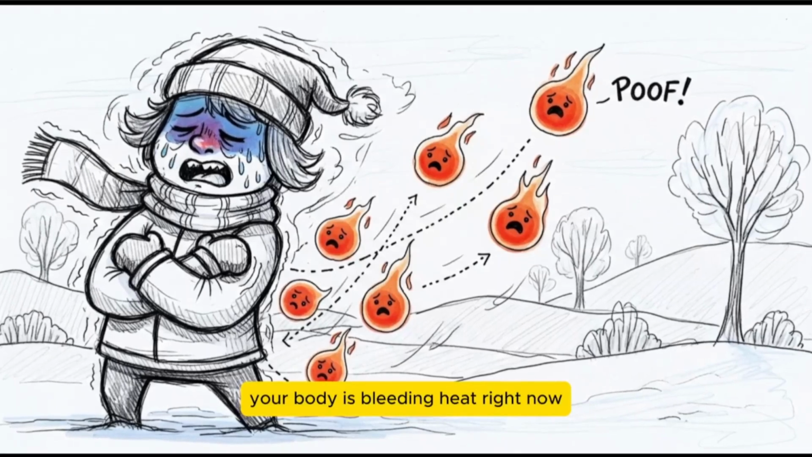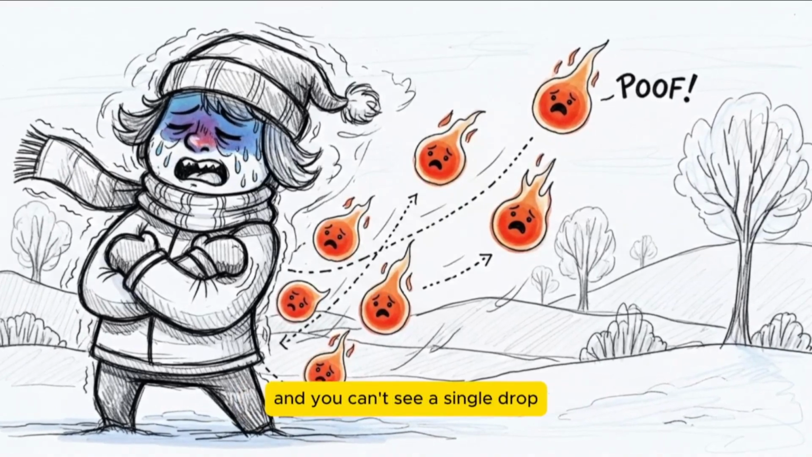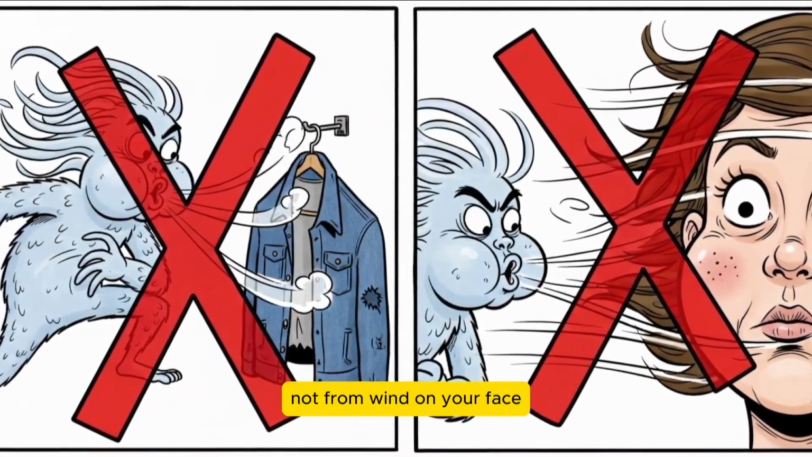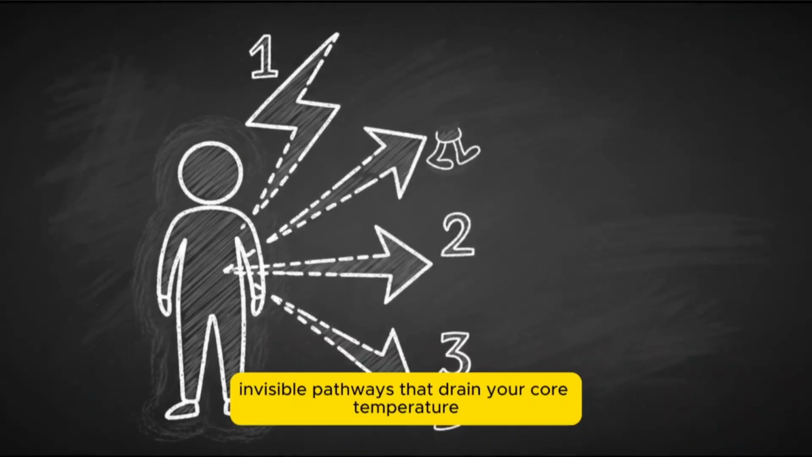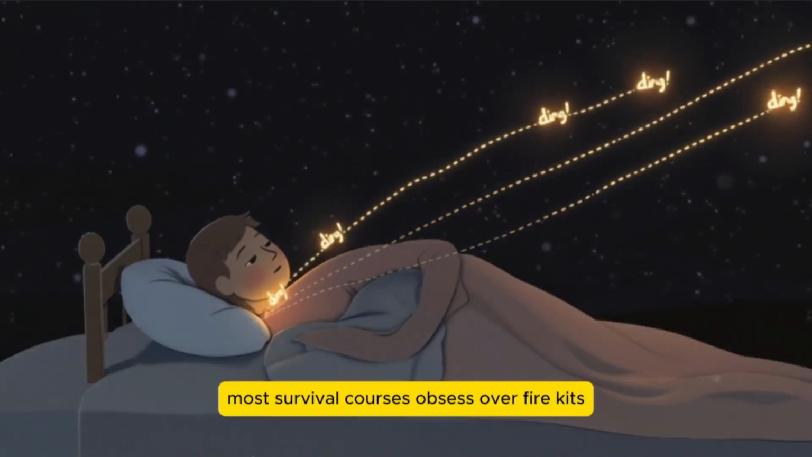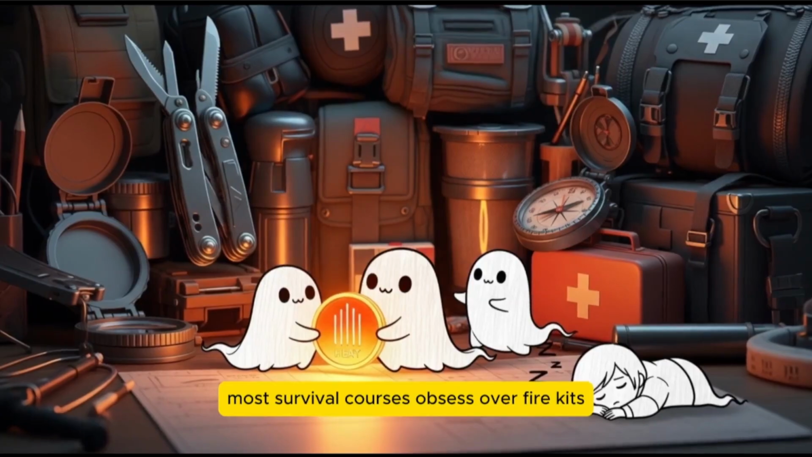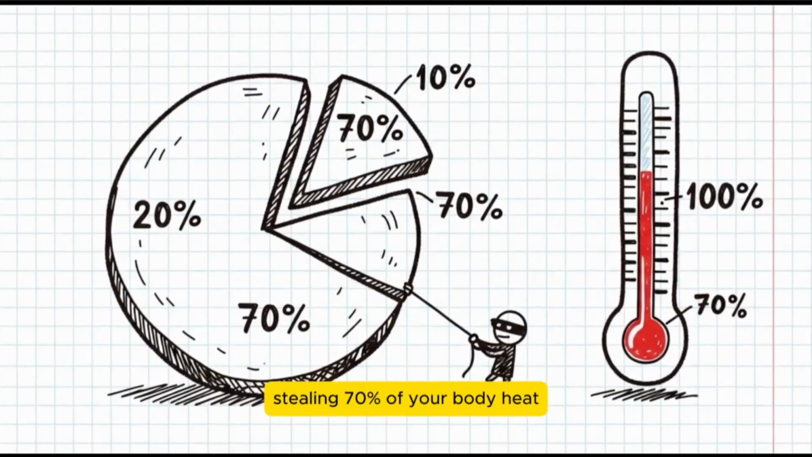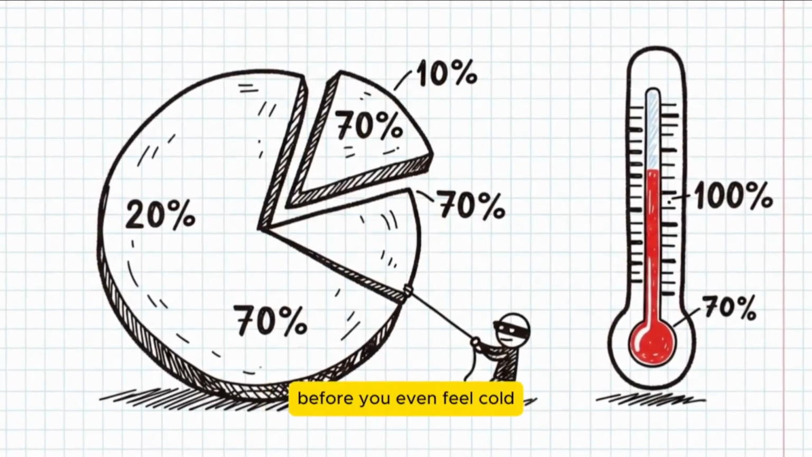Your body is bleeding heat right now, and you can't see a single drop. Not through holes in your jacket, not from wind on your face, but through 3 invisible pathways that drain your core temperature while you sleep, hike, or wait out a storm. Most survival courses obsess over fire kits and emergency blankets, but miss these silent thieves, stealing 70% of your body heat before you even feel cold.